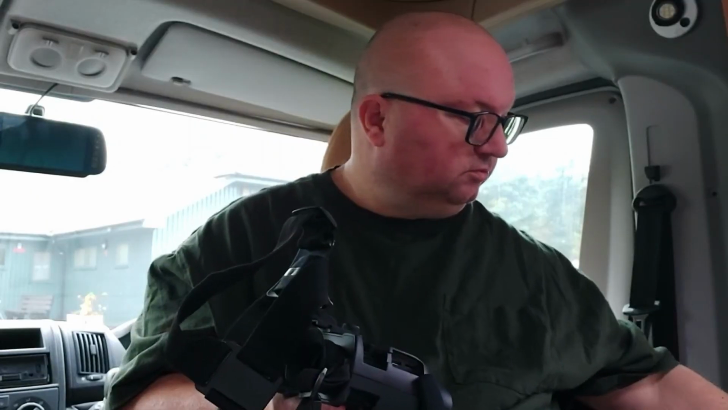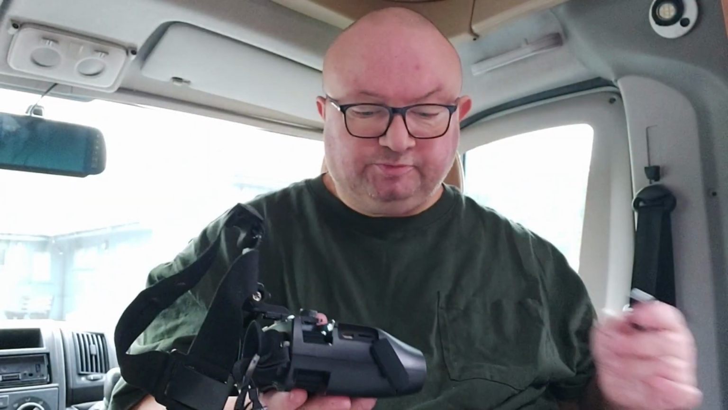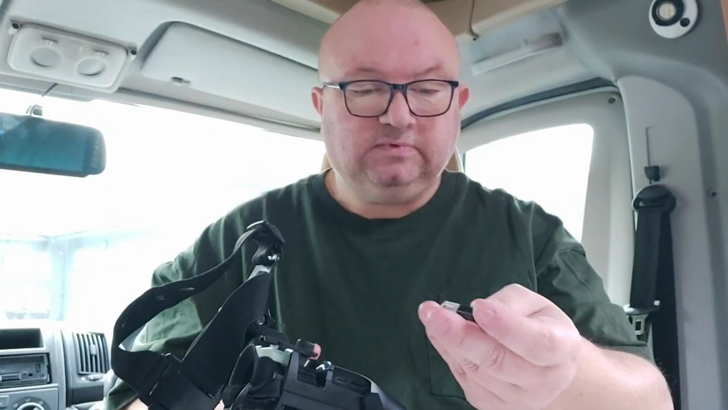It does come with a dongle to put your card in, and there it is, but the access hole for your SD card is so close to the little lip there that it's very hard to get in and very hard to get out. So I don't use that, and it also seems to be already bent at the end. I'm just going to use my own, I've got a load of them at home.